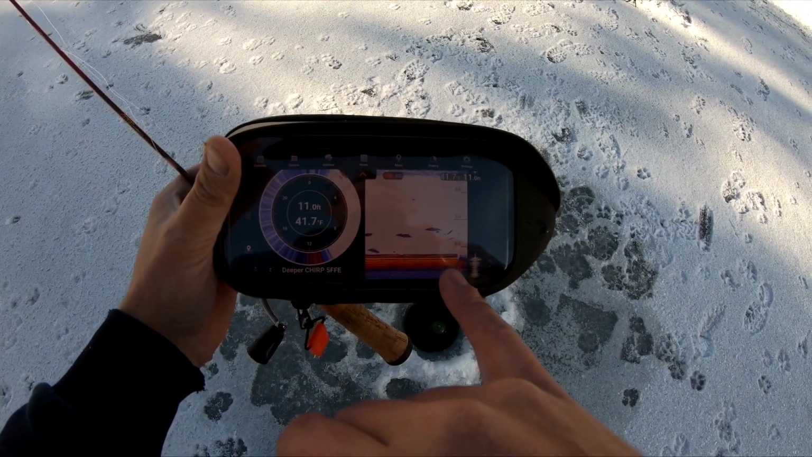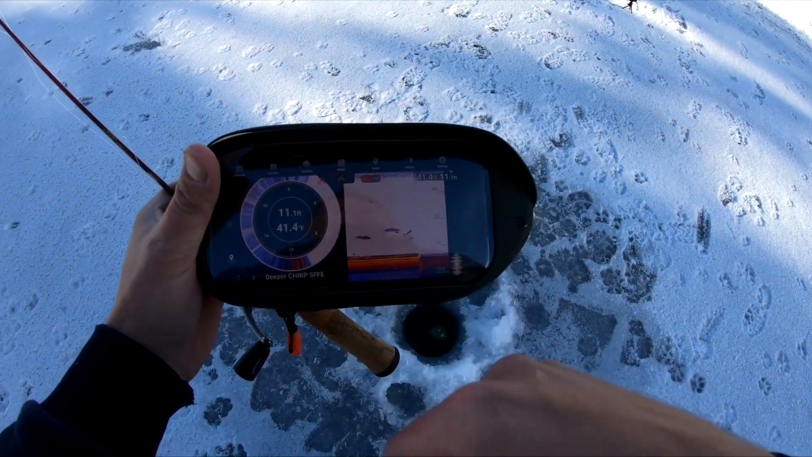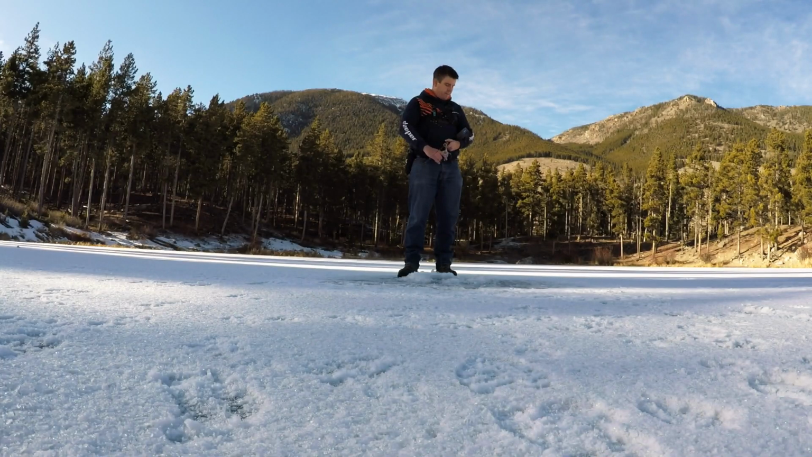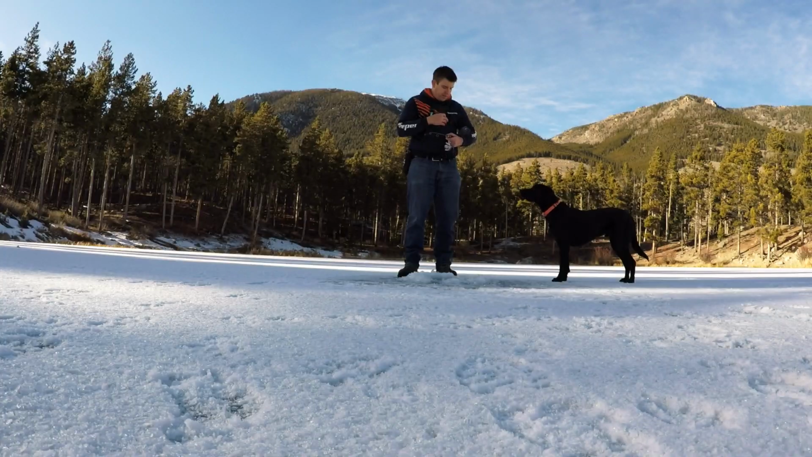So as you can see, it immediately connected there. It's actually 11 feet deep over here. Definitely seeing some lines off the bottom. We're not that far from the original spot, but we're far enough. Another use I use the Deeper for quite a bit is setting up my tip up. I'll watch it go down there, and once I see it's right off the bottom, then I'll set up the tip up there. And we're already seeing fish activity, obviously.